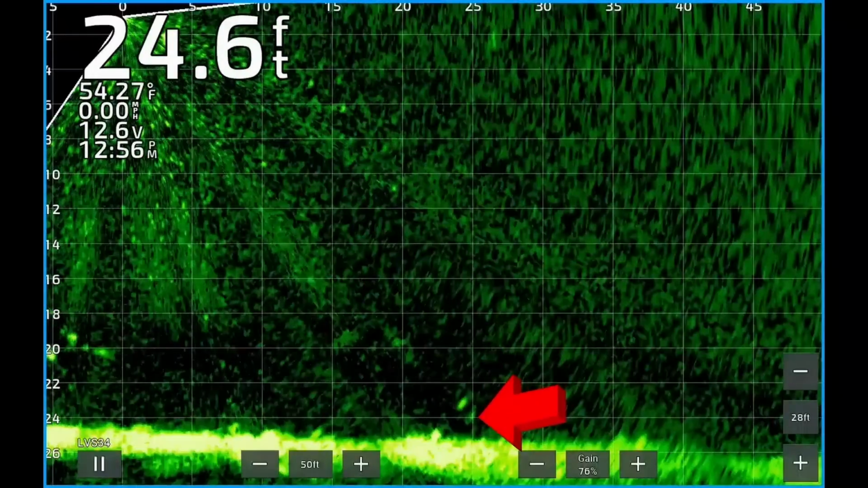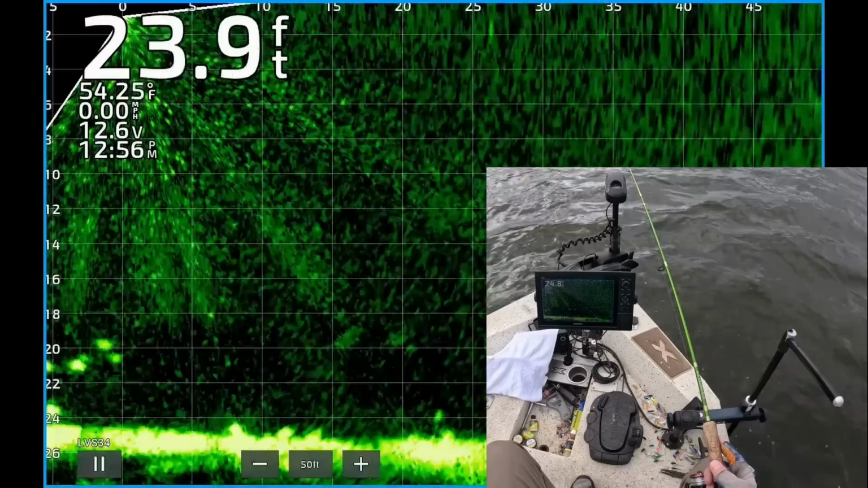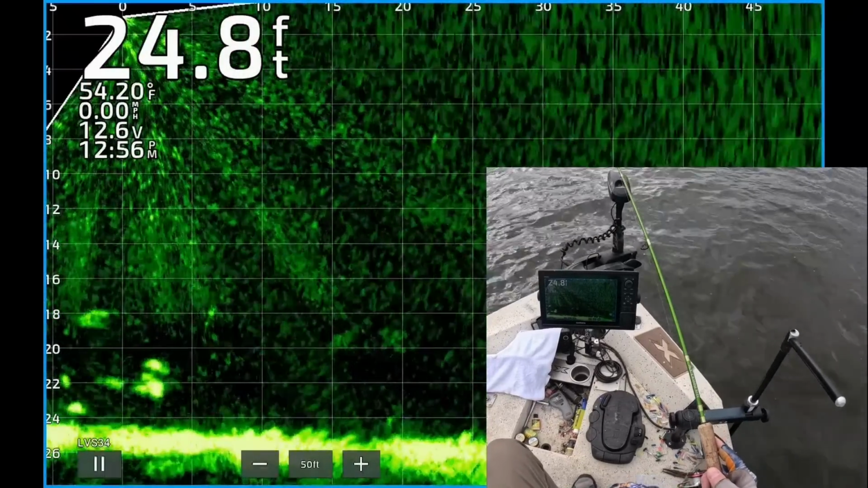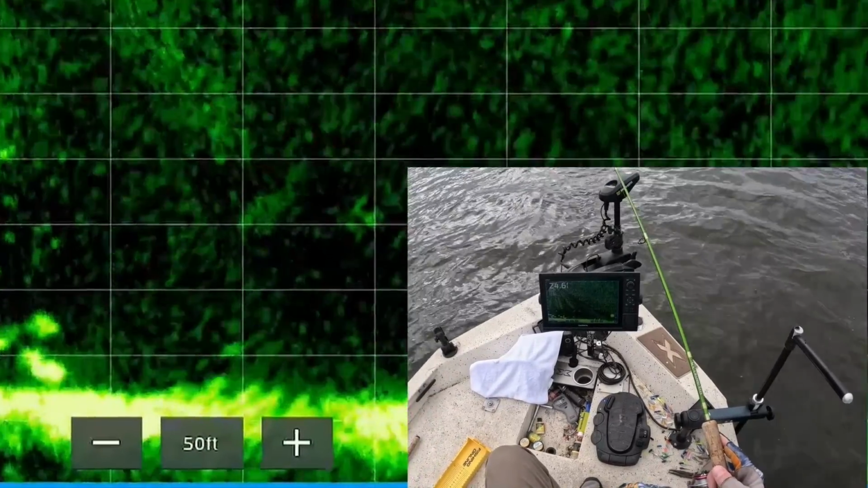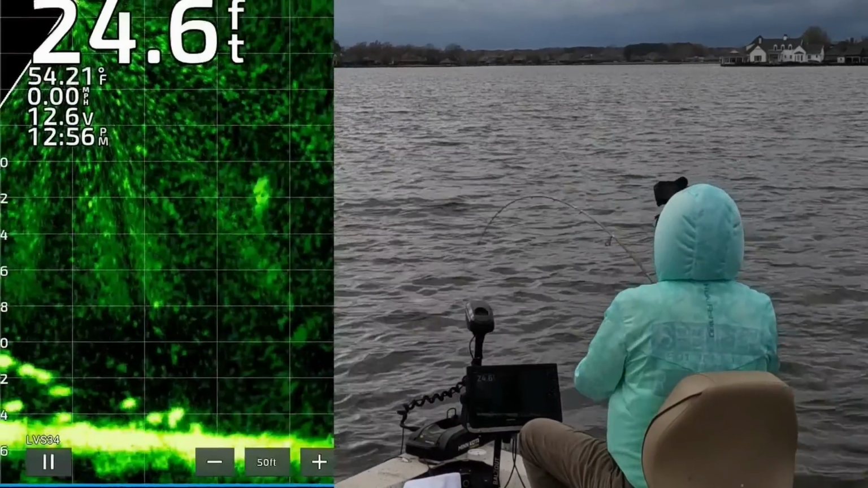There's my jig right above the bottom. And you can see those little bumps on the bottom. Those are fish and probably crappie hugging the bottom because it's warmer, I guess. There's one right on the bottom, 15 feet out.